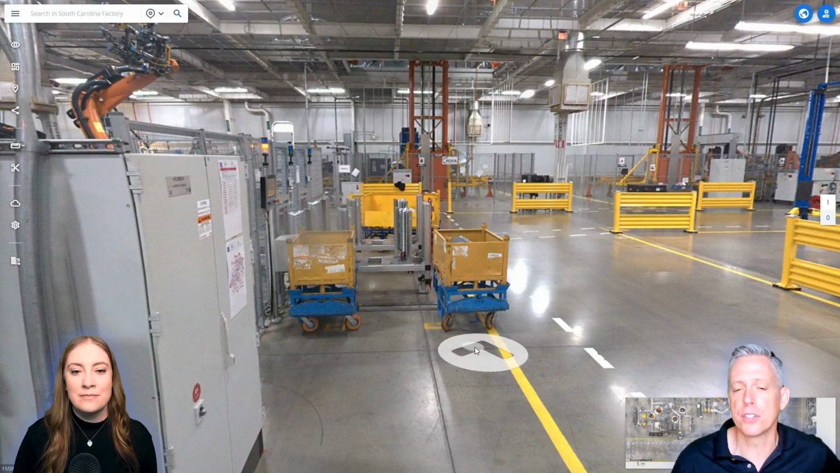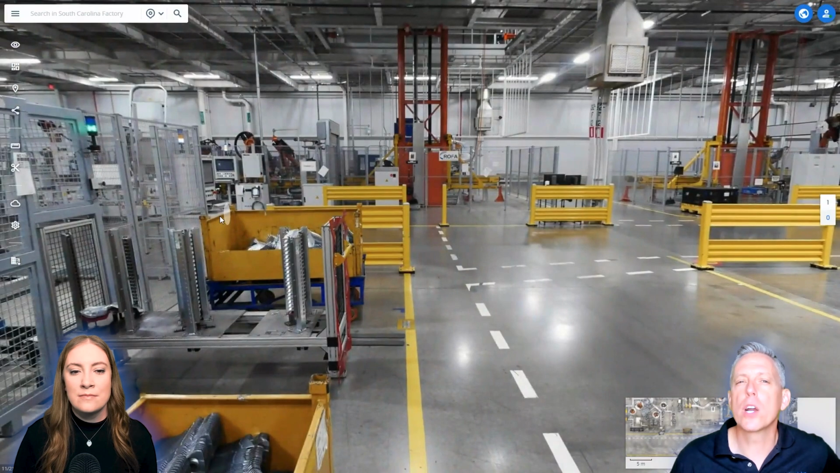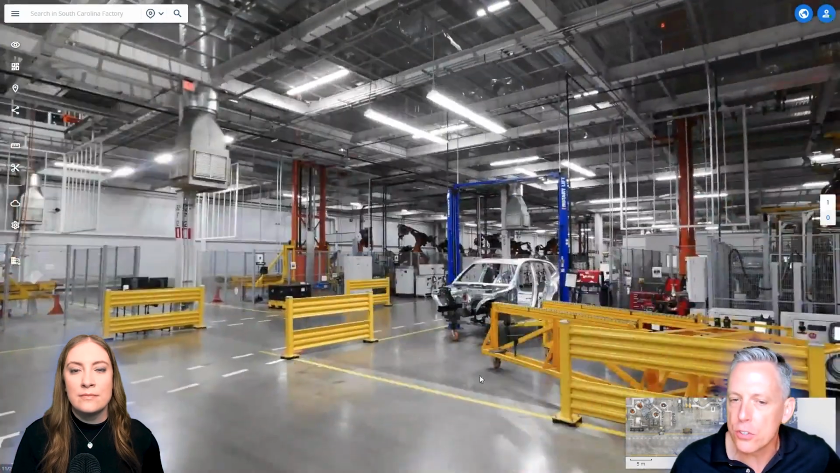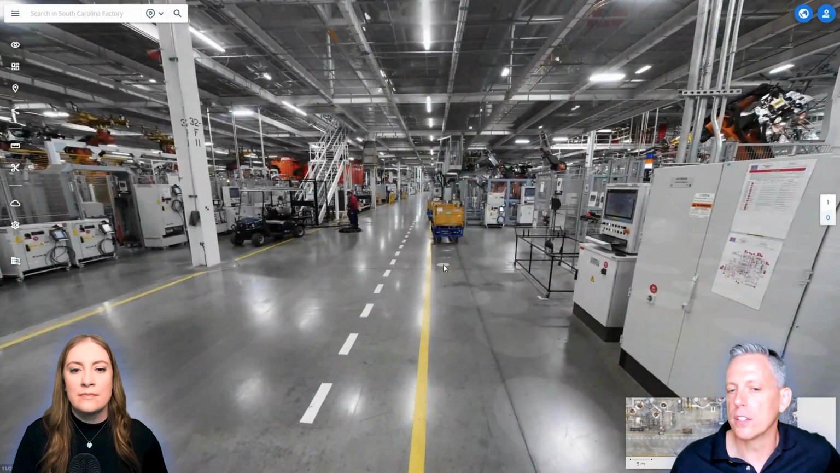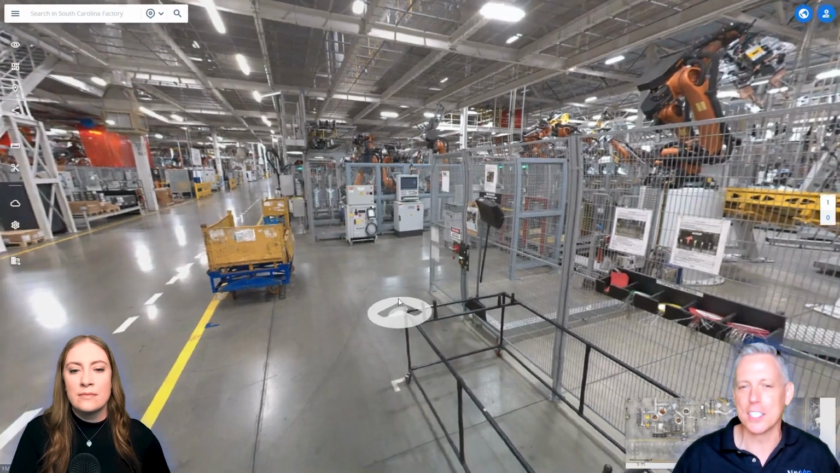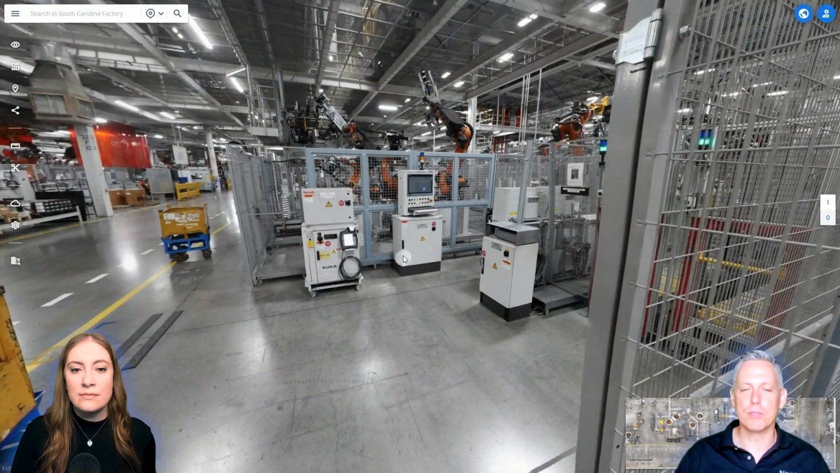These pucks on the ground that you see me clicking are where we have stopped and taken a 360-degree high-definition panoramic photo during the reality capture process. So just like Google Street View, you can look up, you can look down, you can zoom in, you can zoom out. So really the comfort level of a person that's new to the platform starts out extremely high, which leads to them delving into some of the more advanced user functions and features.